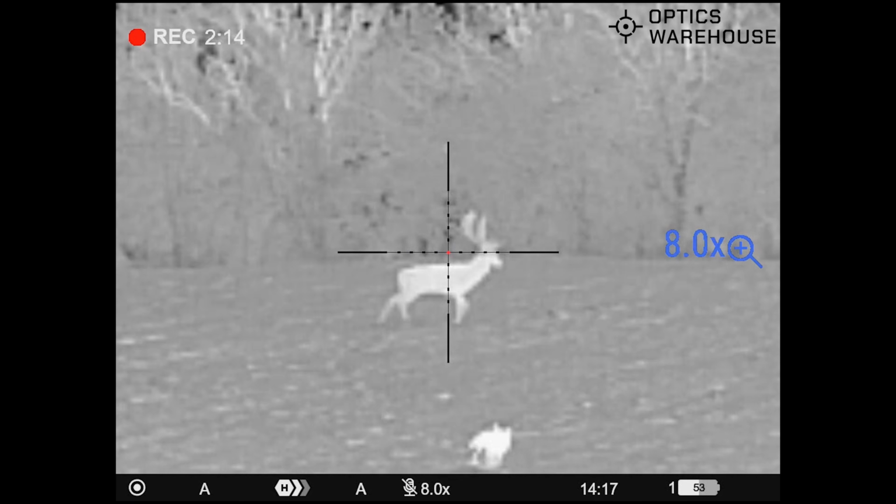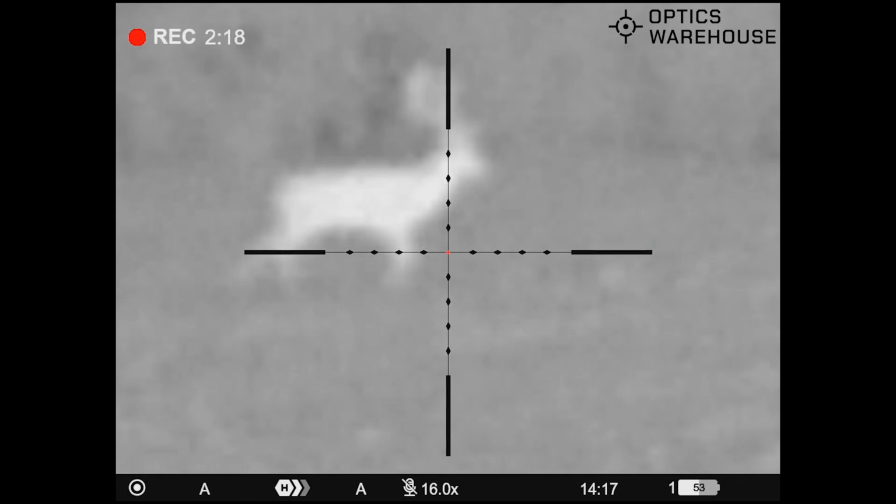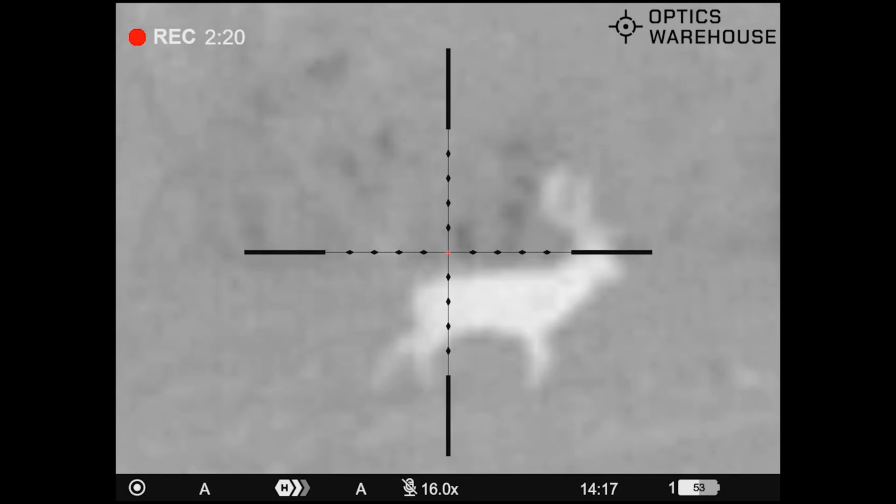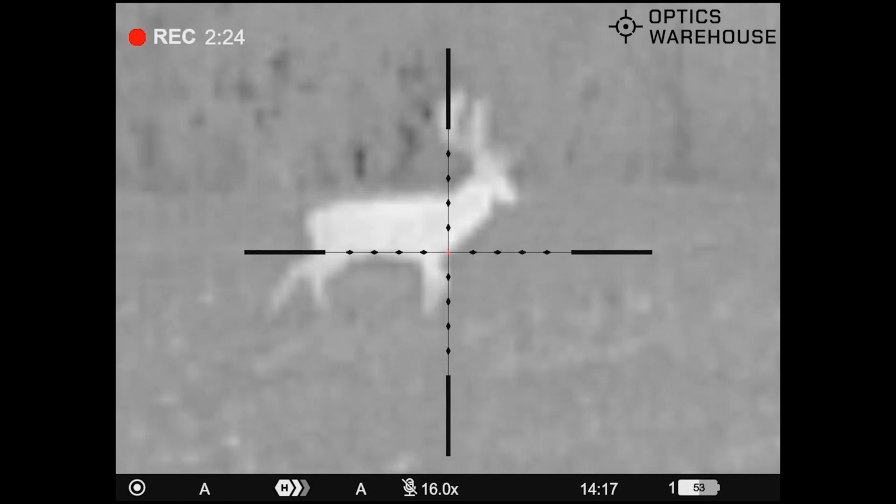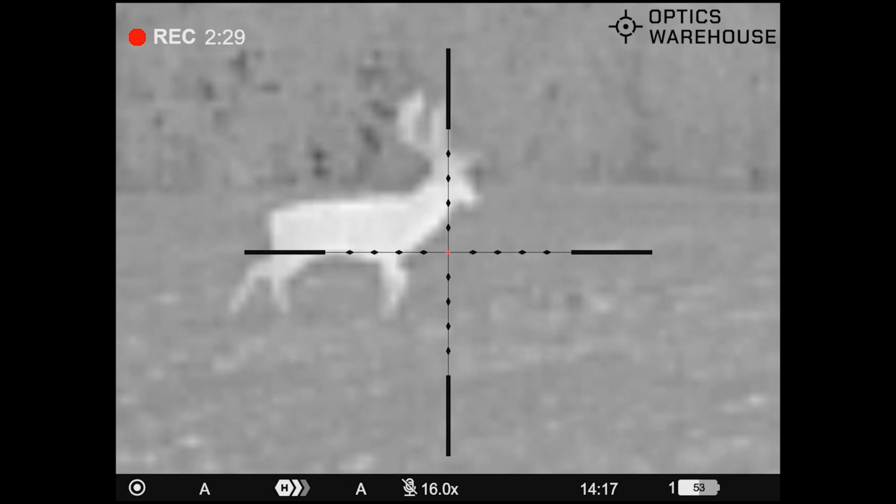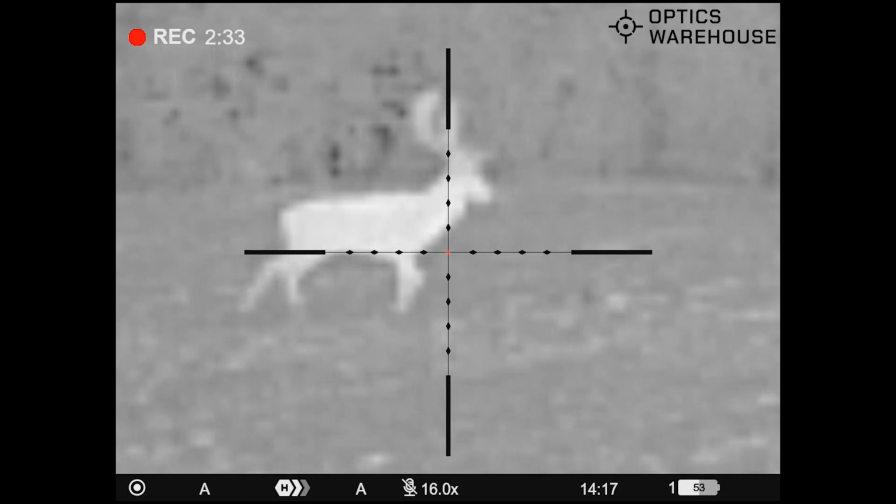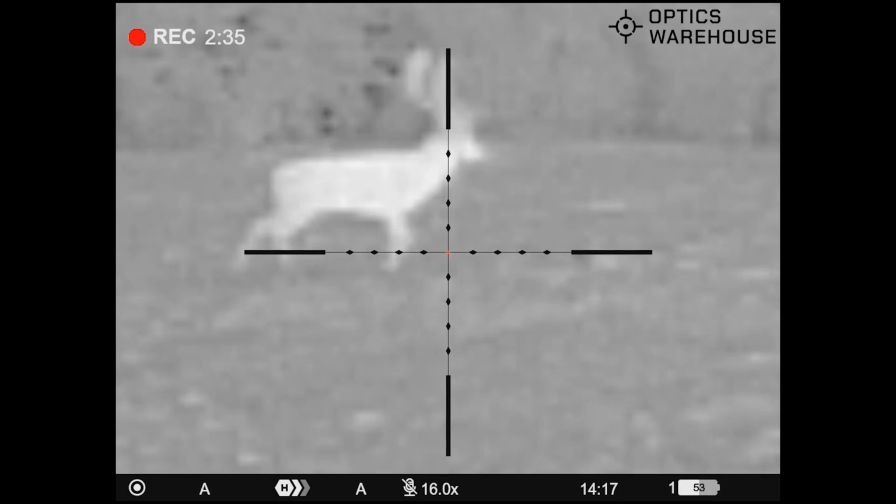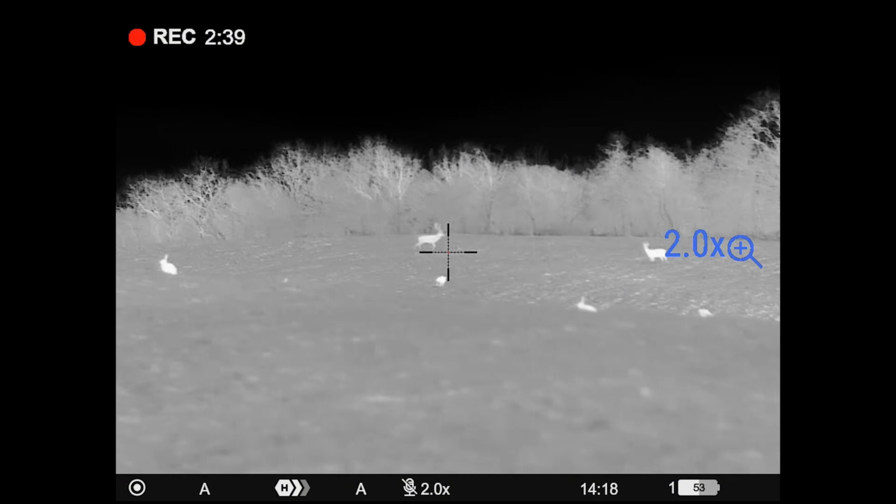So, as you know, I like to zoom in on this and see what exact detail we can pick out there. As you see, this isn't struggling. It's worth mentioning, this is on the high settings, not the ultra. The smoothing filter should be turned off if I remember correctly. So depending on the day, you may need to change those. We're quite clear, so we don't need anything more.